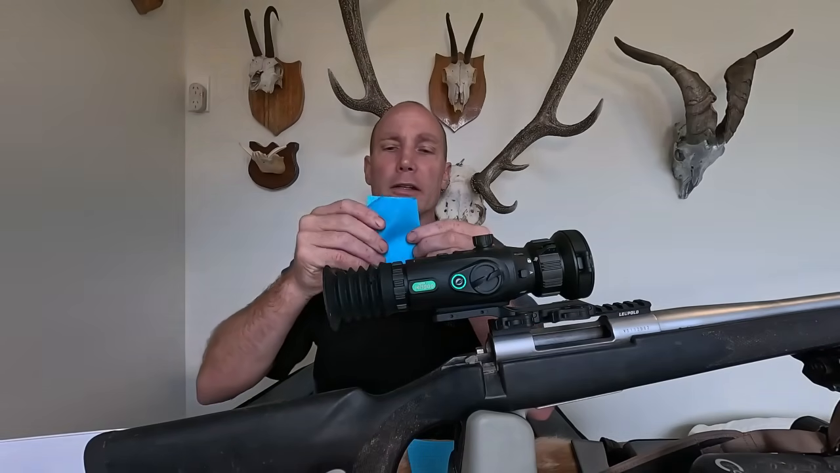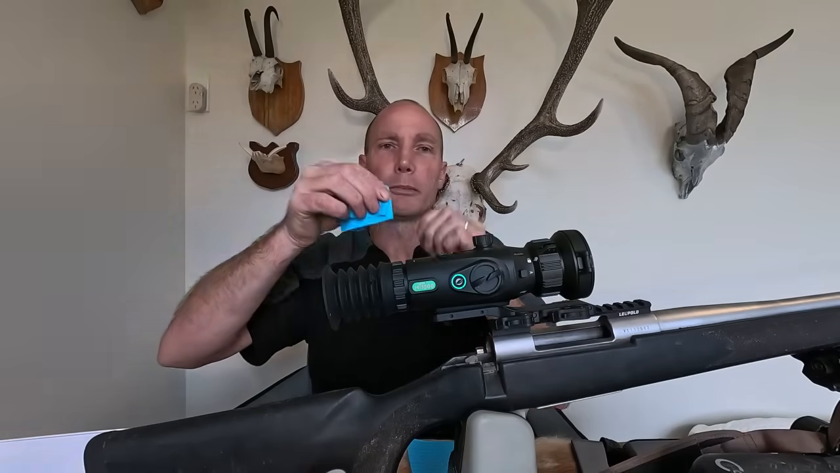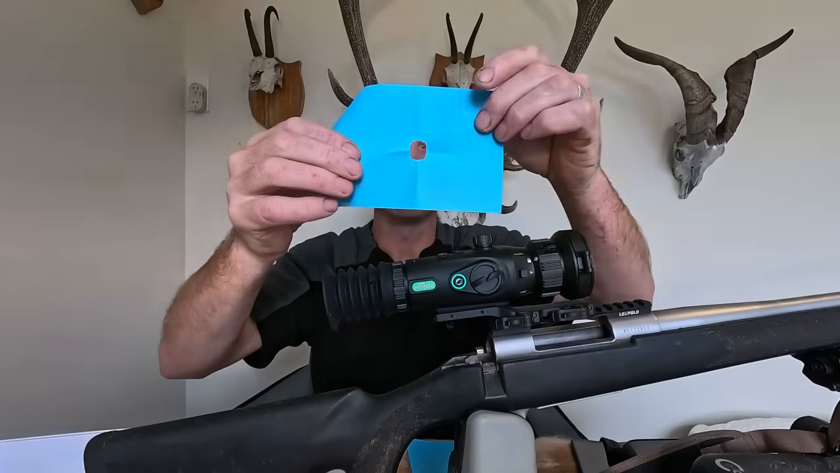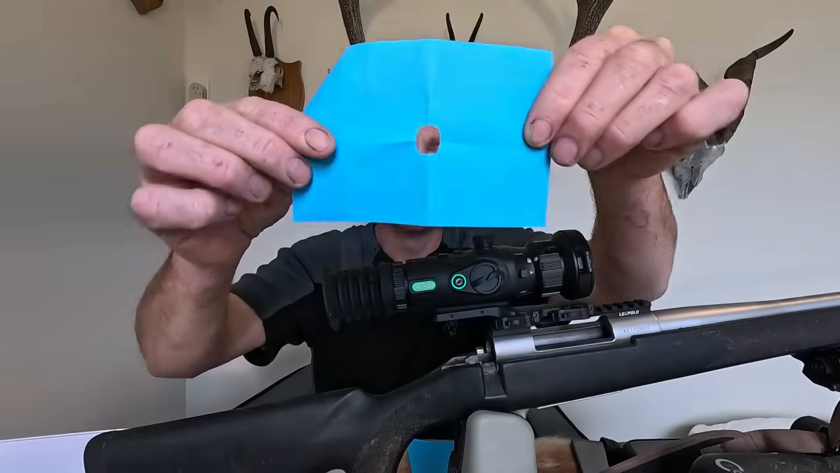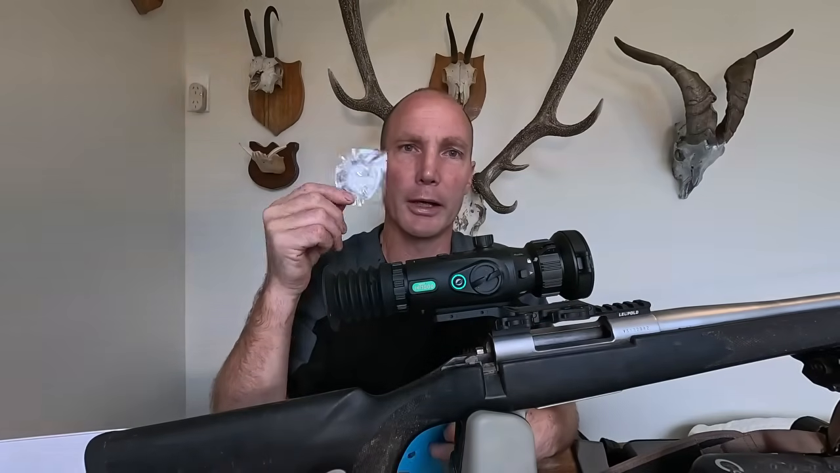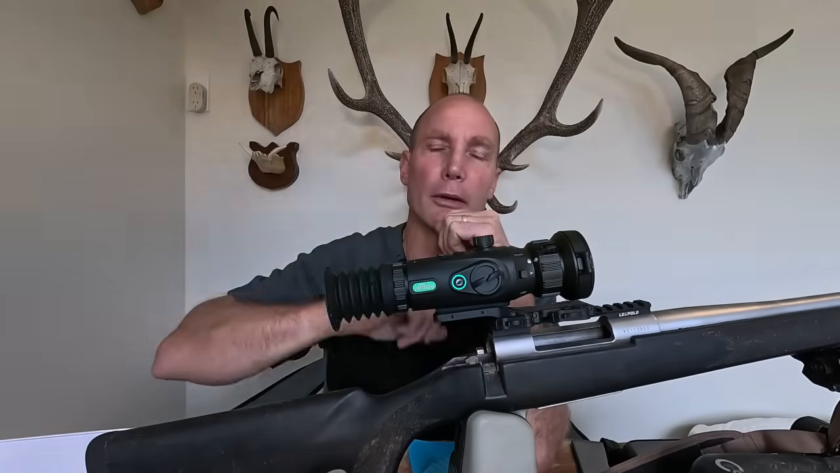What I did the other day, I fold it in half, and then half again, and just rip the corner off like that. So you end up with a small hole, and I stick that over the top of that heat pad, so you make an actual smaller circle, because I like a pretty small target to be able to shoot at, something the size of my thumbnail.